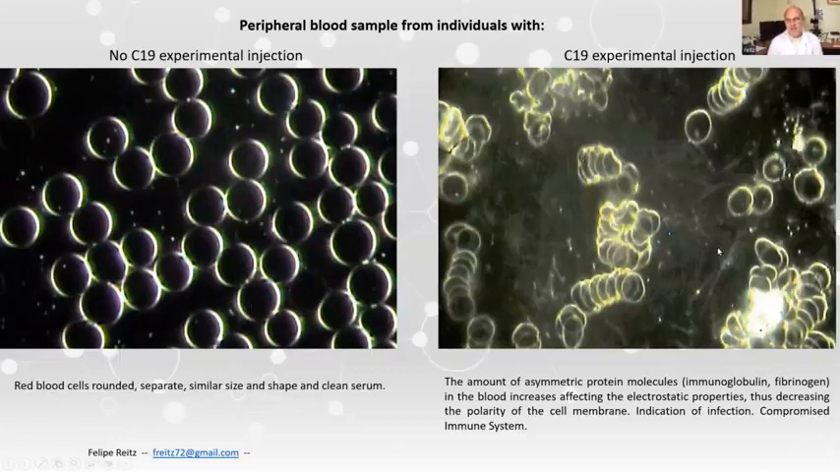On the other side, you can see the difference, where you can't even recognize a red blood cell. You can see that the serum, the black in the background, has some lines, some fibers in the background. You can see that red blood cells are all clumped together. So the first picture is a normal blood sample, and the other picture I took from a patient